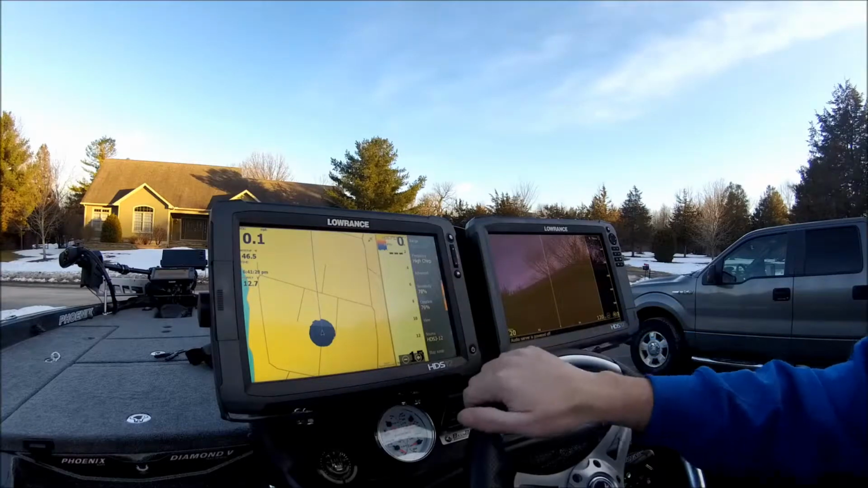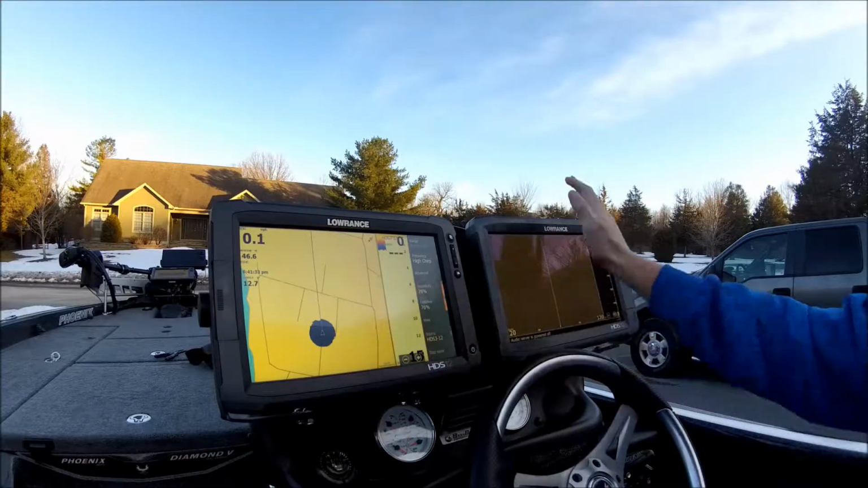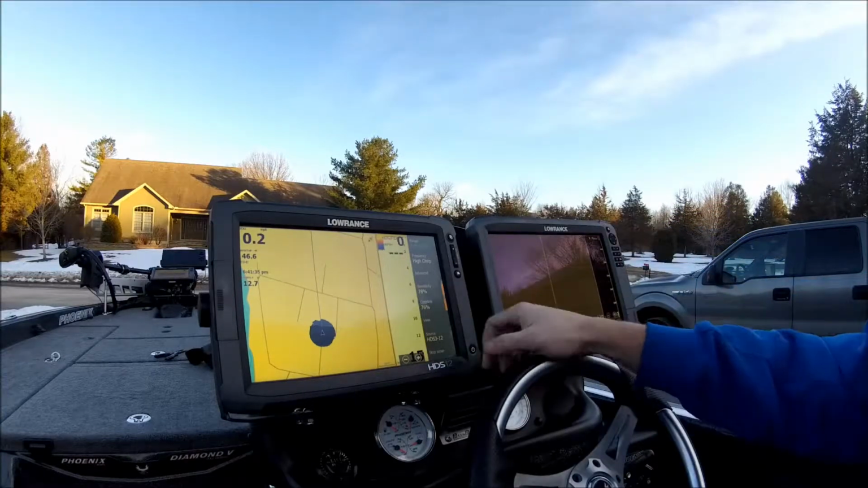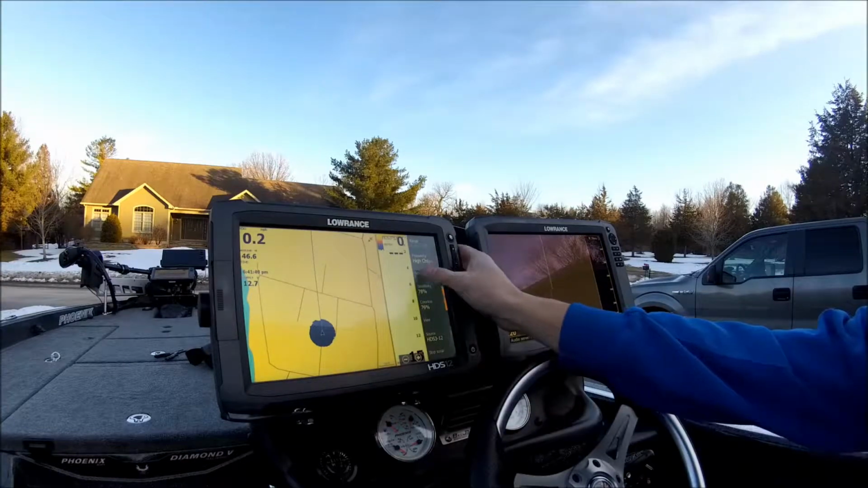And my source on this unit, of course, because this is my master unit, I'm sourcing my sonar through the Gen 3 unit. I don't have a transducer connected to this Gen 2 unit.